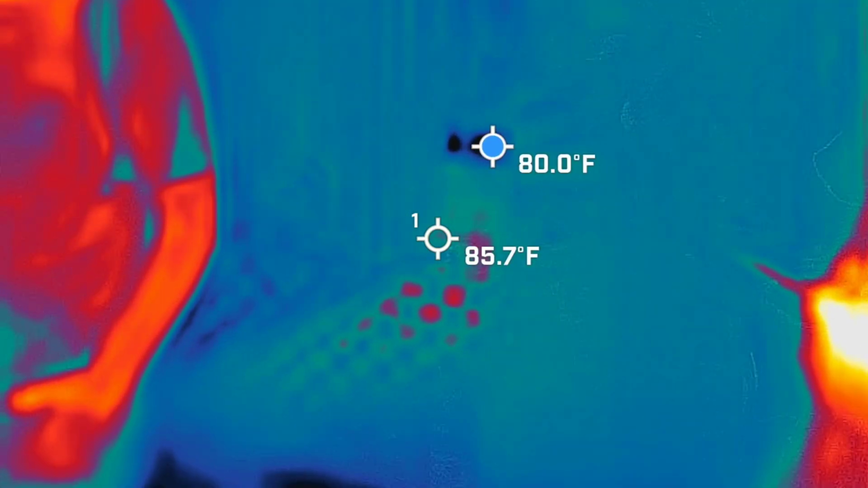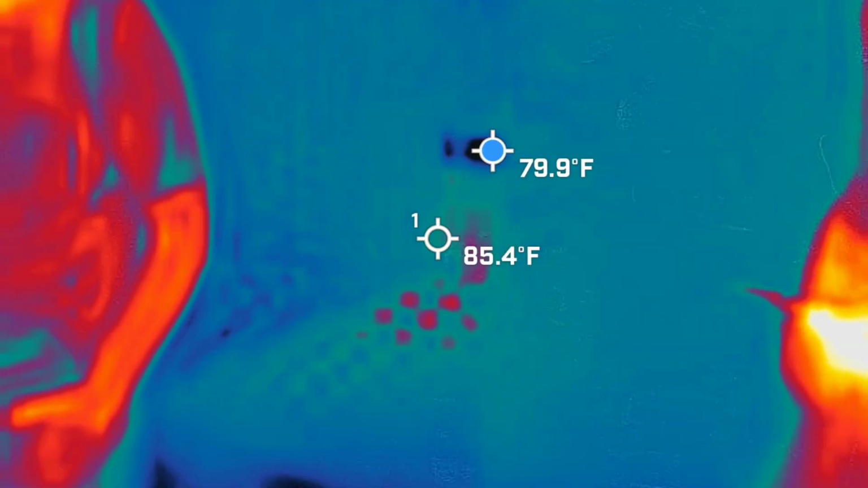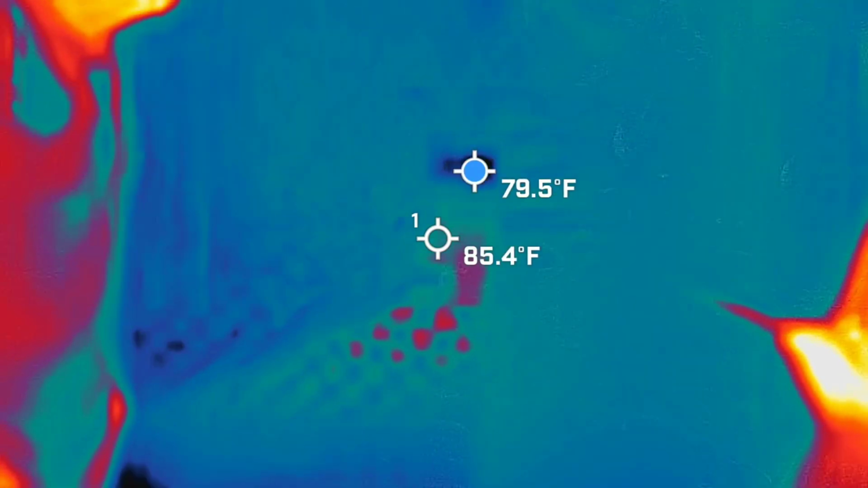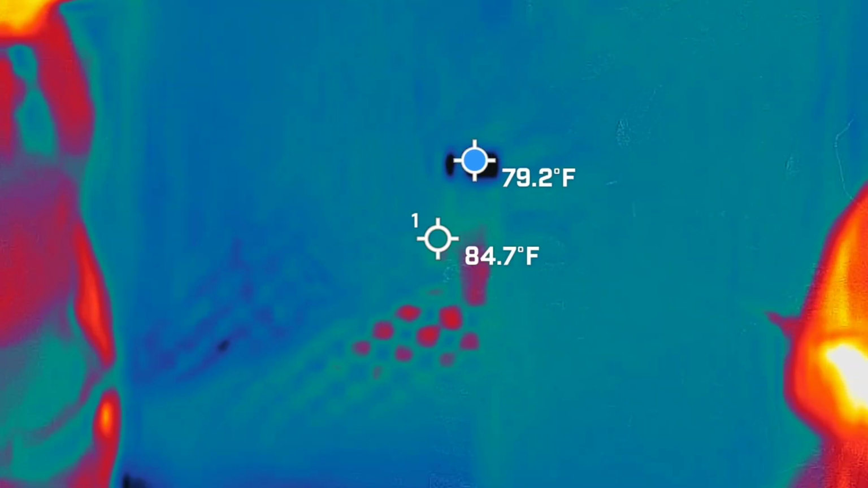So down in there, it's a single point. Dark, it's hitting 80, like 79.7 to 80 constantly. Down that way, I can't tell if it's... Did it just come up? No, it started around the 4-minute 38-second mark. Okay, so it wasn't there the whole time.